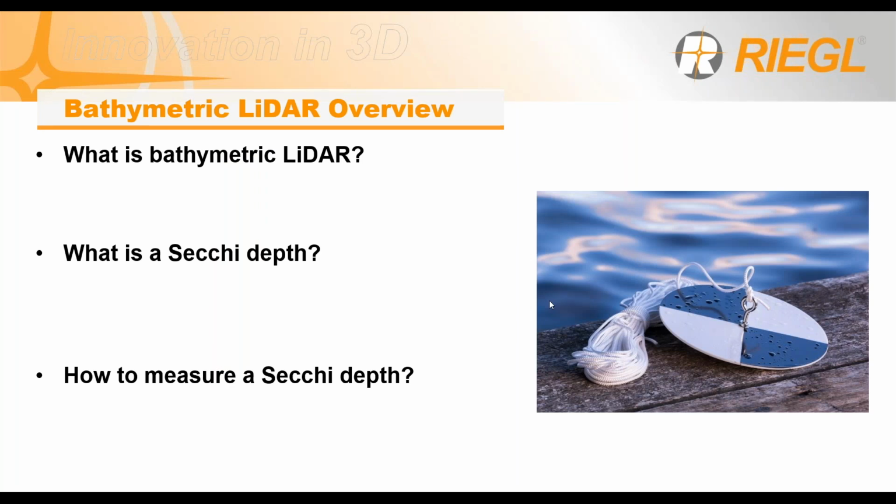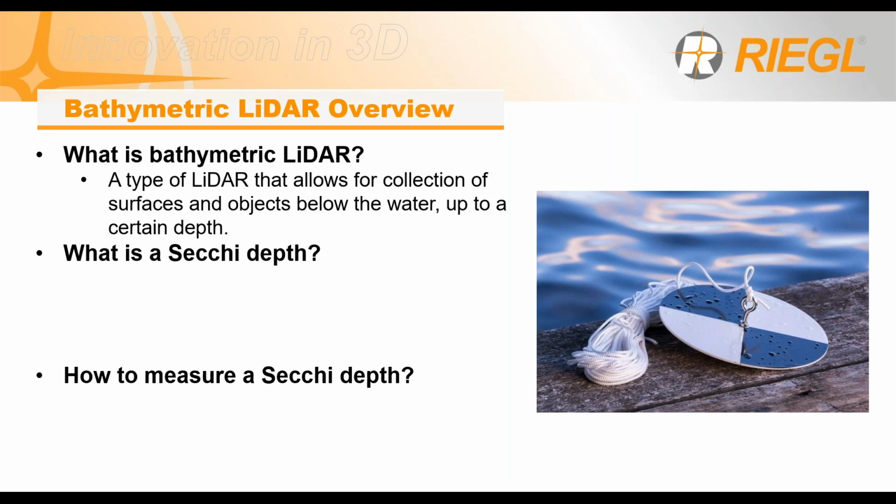I'd like to first start out with a quick overview of bathymetry for some of the audience members who may not be as keen with the technology. To start out, what is bathymetric LiDAR? Well, bathymetric LiDAR is a type of LiDAR that allows for collection of surfaces and objects below the water. Your normal topography scanners are a near IR scanner that don't penetrate the water. With a bathymetric scanner, it's a green channel laser that, with its wavelength, you're actually able to penetrate through water and get surface returns.